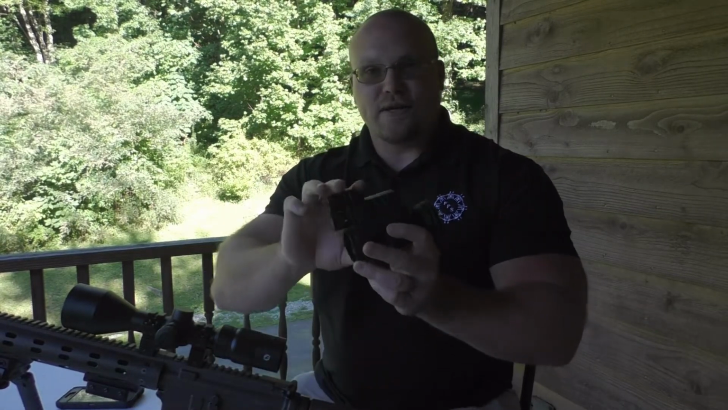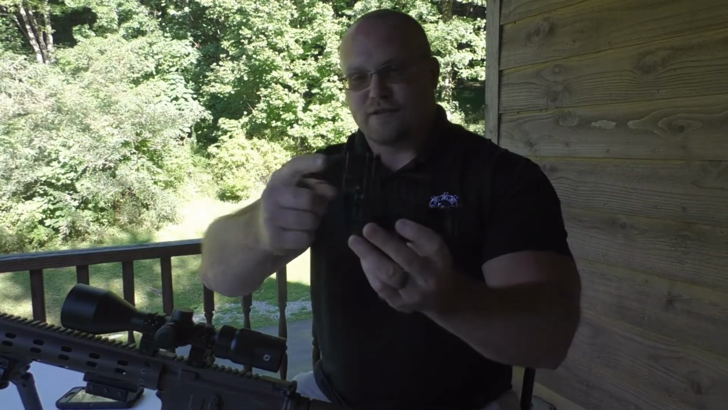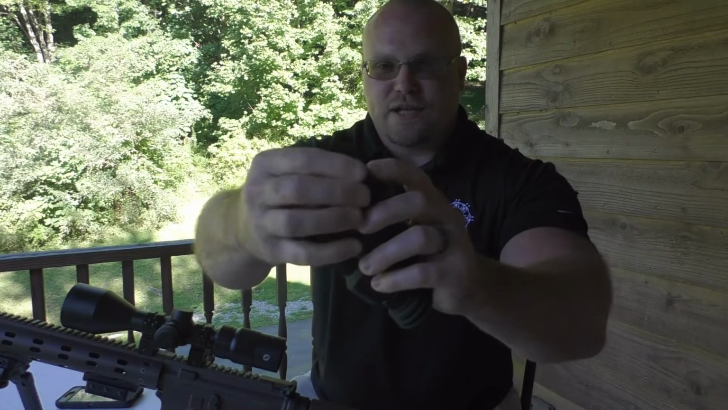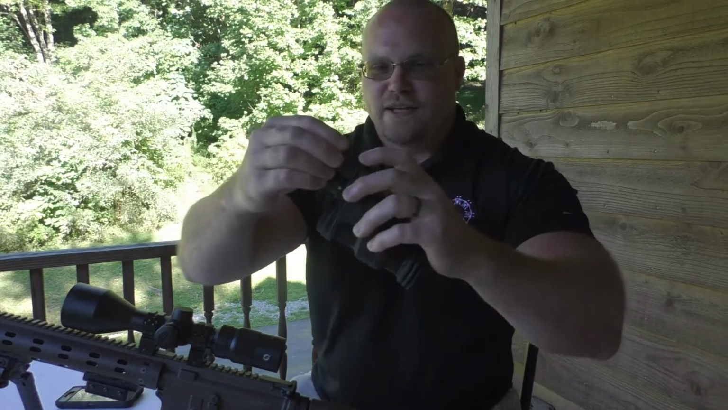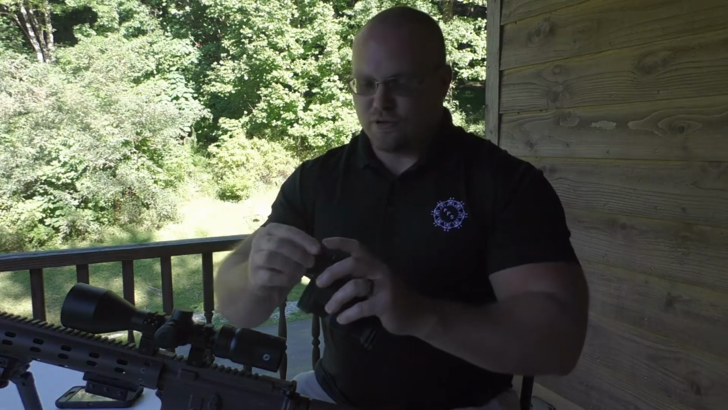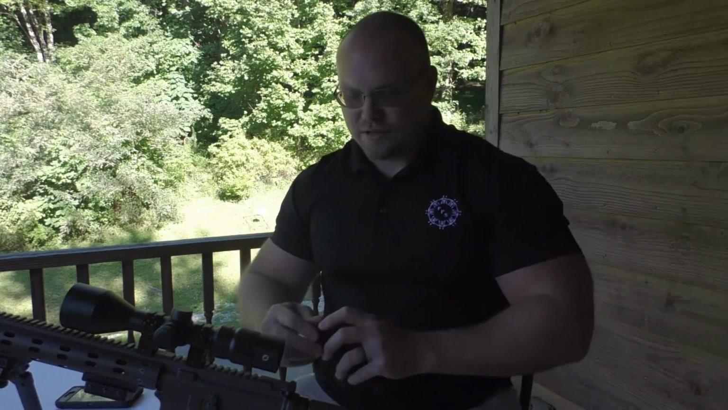The IR unit itself, that's the IR flashlight unit itself, has a little screw-on cover that protects your light and keeps it from getting dirty, and you just unscrew that and then you're ready to go. It's adjustable. You can have a wide focus on it, or you can zoom it in. Zoomed in seemed to work better in most applications, and it seemed to be effective out to 75 to 100 yards.